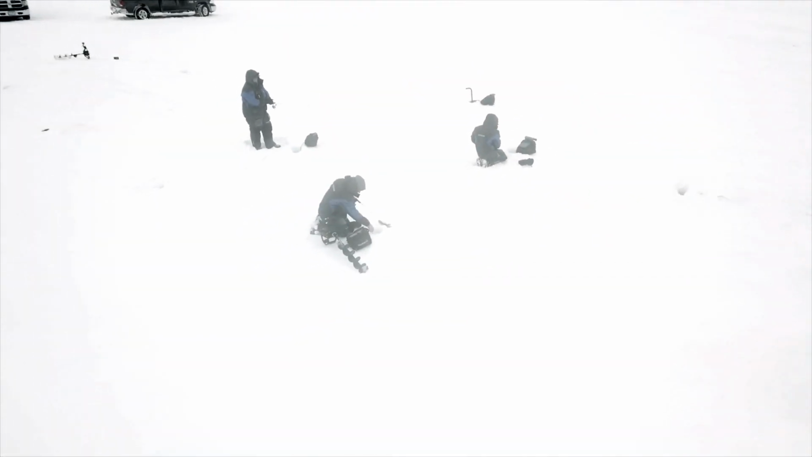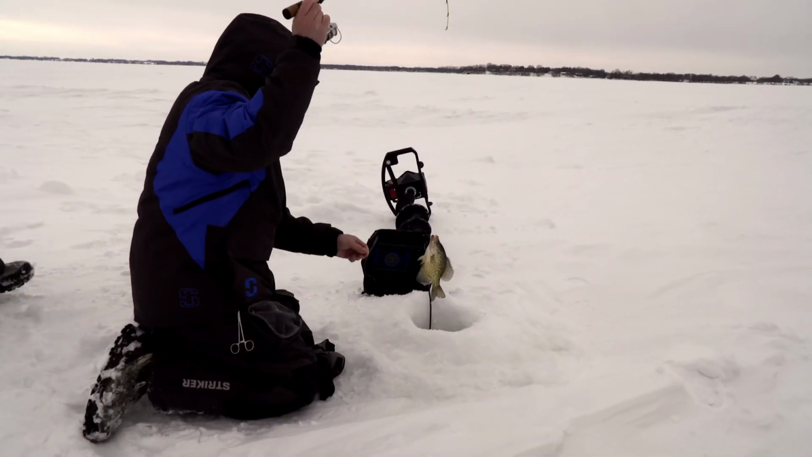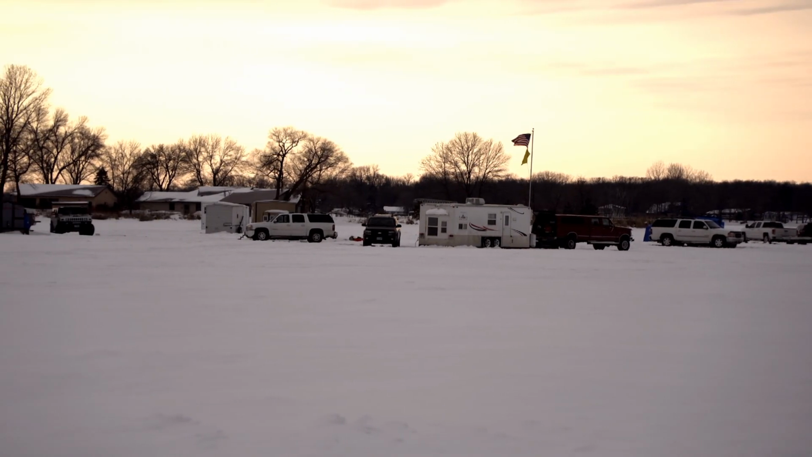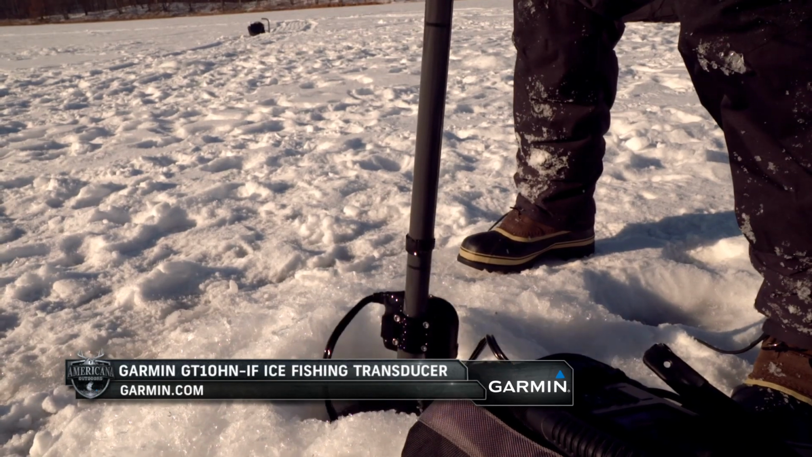So, ice fishing is really a huge growth category in the fishing industry. And even since when I was a kid, fishing has changed tremendously. We obviously didn't have big crank down houses on wheels with TVs in them and all that kind of stuff. It was more you just sat there with your jiggle stick. If you had a flasher, that was awesome. Today, ice fishing is a very high tech, very advanced fishing.